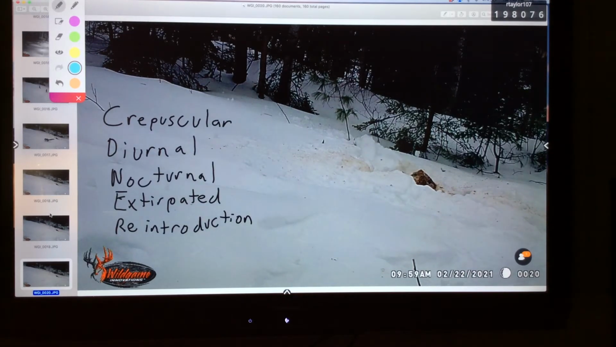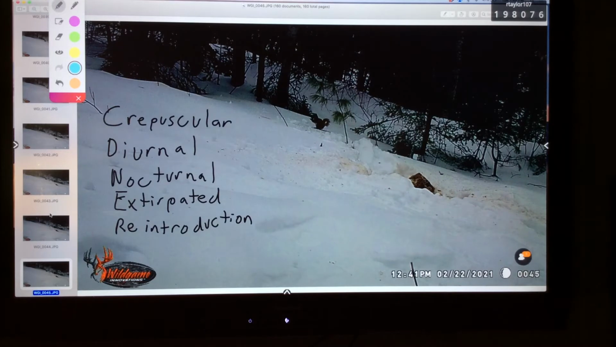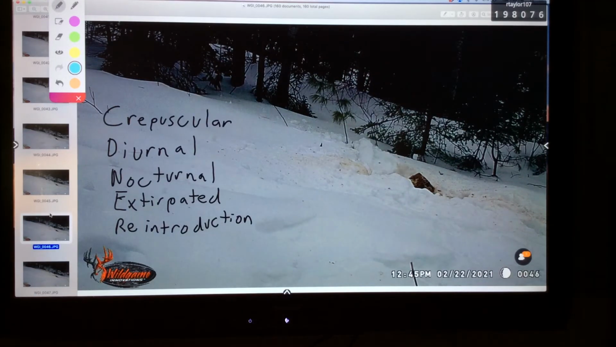And this squirrel runs all over the place. He's a very happy squirrel. This is around noontime, so he's definitely a diurnal creature. He's in the bait, he's out of the bait. He's running into the woods. He's all over the place. It reminds me of Scrat from Ice Age. There's a great picture of him running away into the woods.